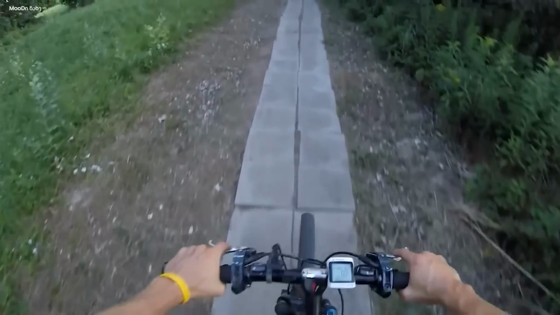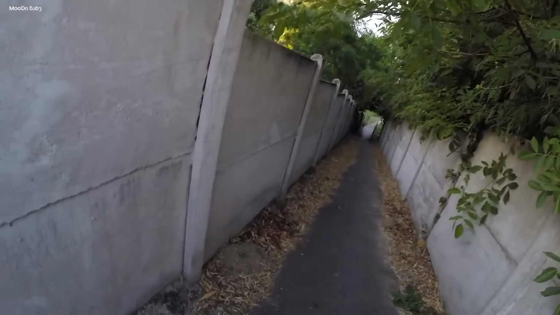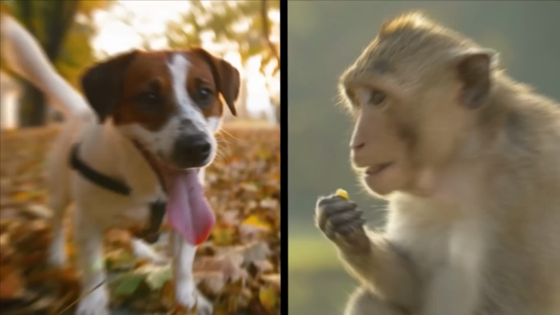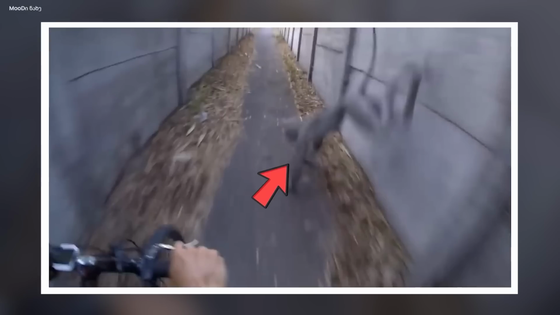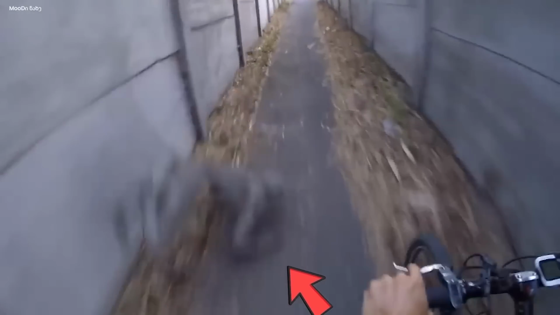This happened when a boy was cycling at random through a village when something odd leaped down from the wall and vanished quickly without being seen. Although it resembled a dog or a monkey, this creature was not either of them. What was it then? The query is still intact.